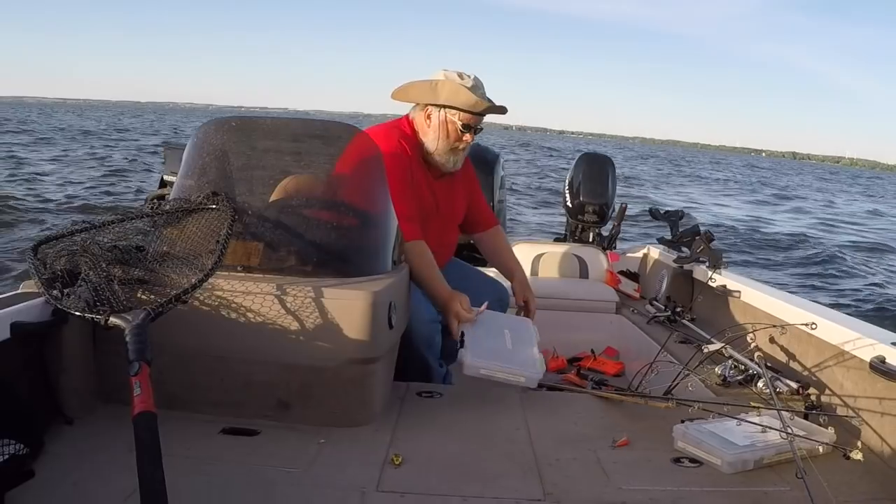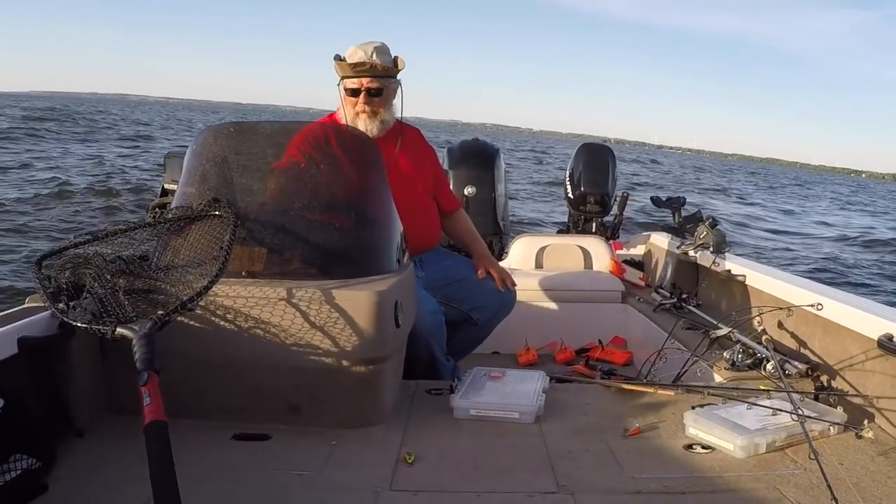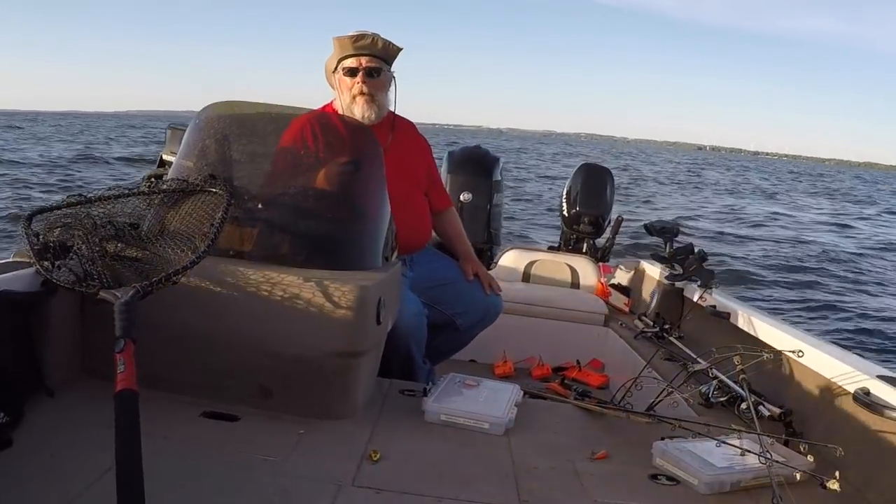We had a solid west wind today, and I know that brings the walleyes to the east shore. I decided to go out of Black Wolf Landing and head right to the east shore.